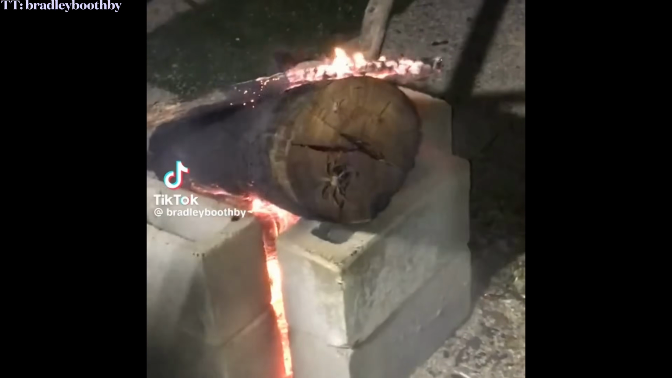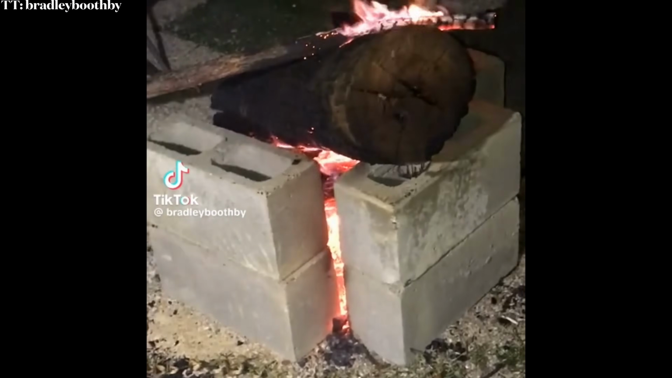I'm burning the legs off. Oh, it's not dead. Look at the size of it. Christ. I don't know. Oh my god.